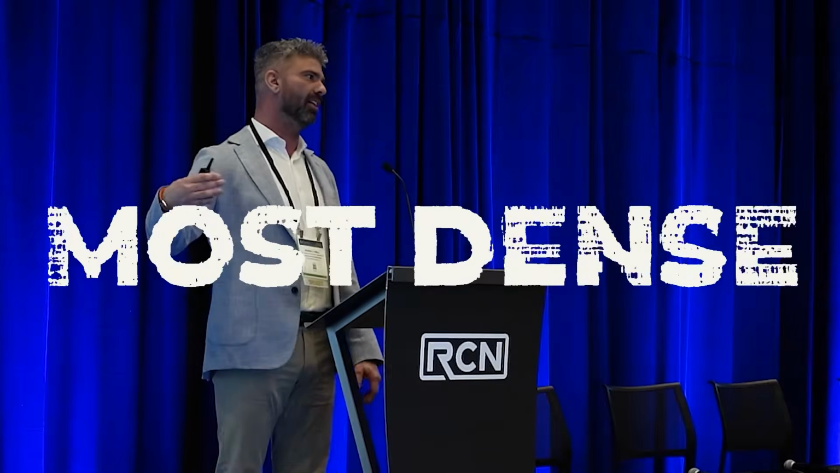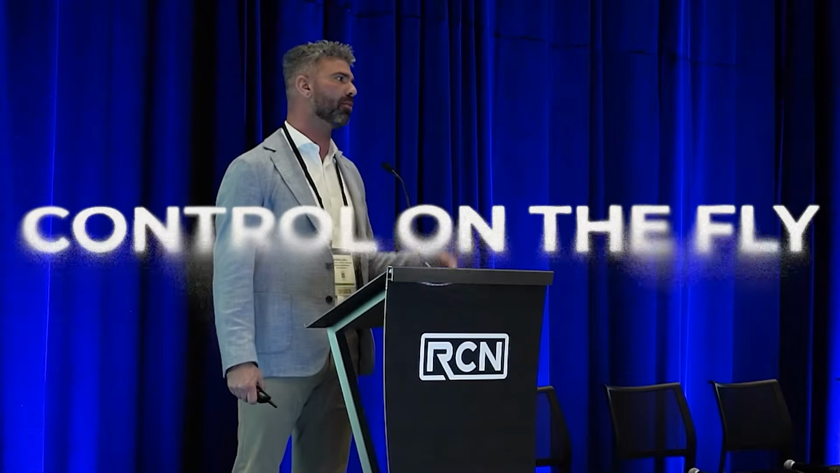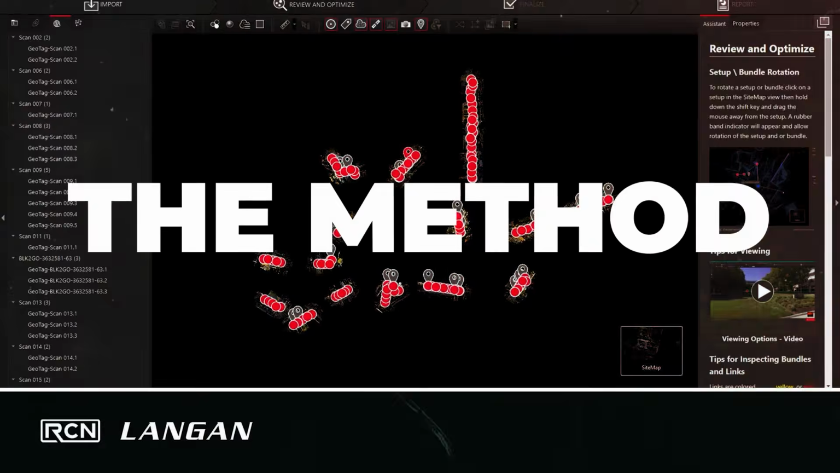Here's the terrestrial. It's the most accurate, it's the most dense, but it's the most time consuming when you're trying to scan a site for extraction. Place the control on the fly by the operators, or we can have the targets preset, and we were looking for an approach. It was like, wow, what if we could get this at the same time? You choose the appropriate method to meet the accuracy that you have. And there you go.